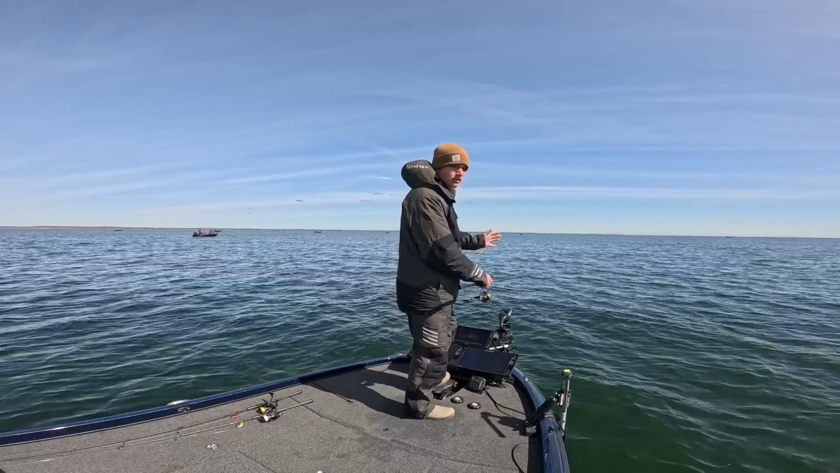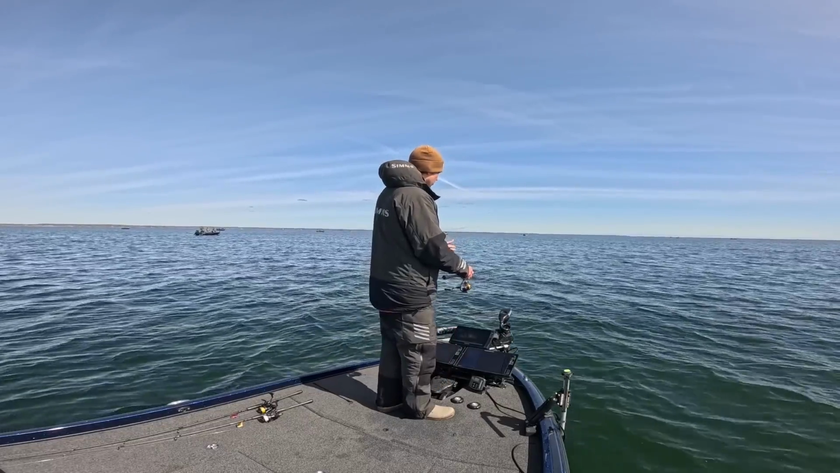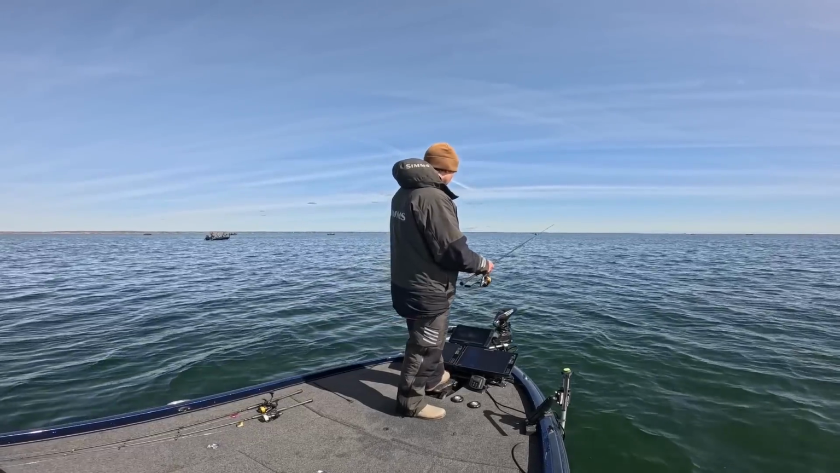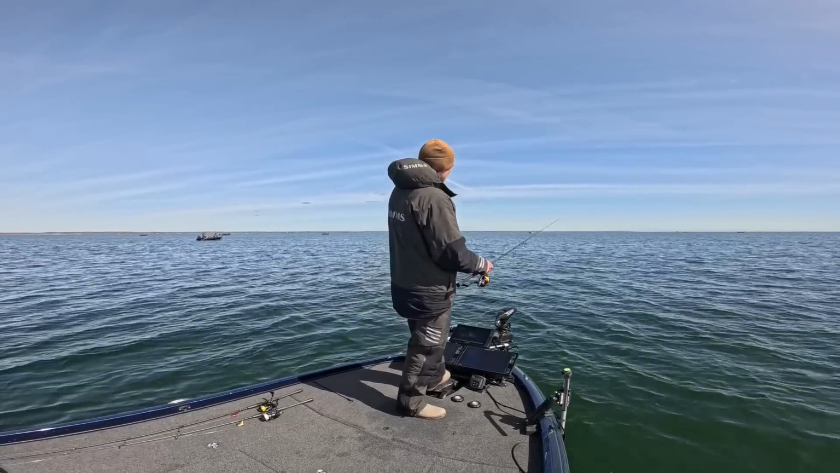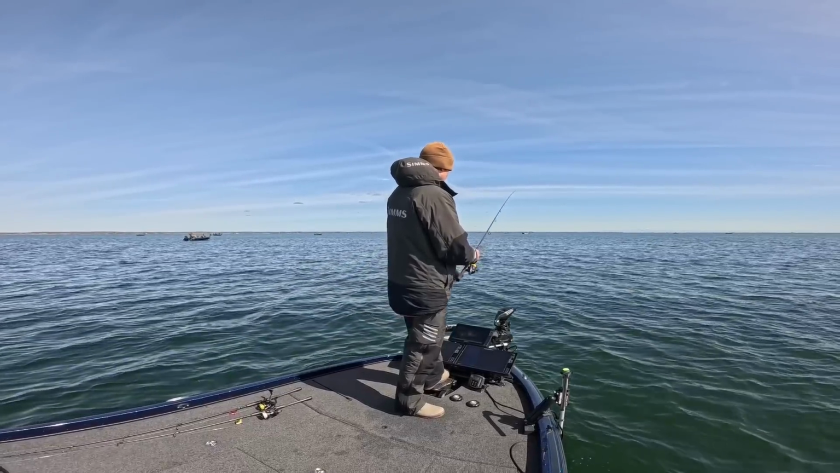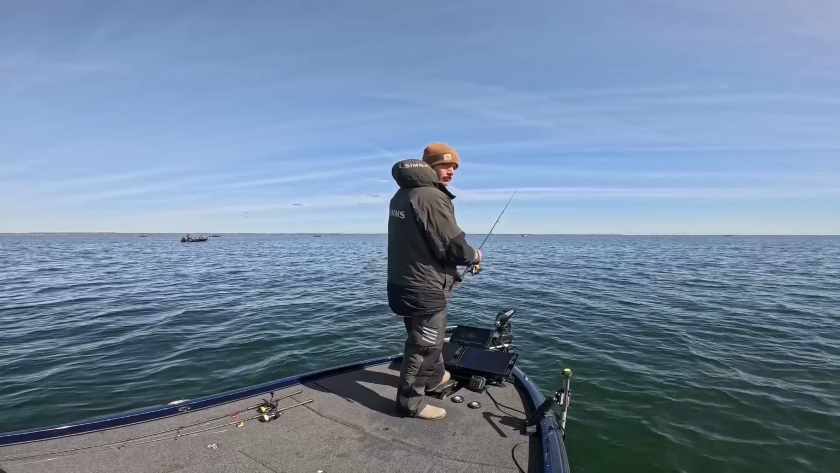So basically what I'm doing right now is I swung and I drifted. Now all those fish are directly in front of my boat. I know my jig is going to go through about 10 of these fish. And we're going to see if they want to bite.